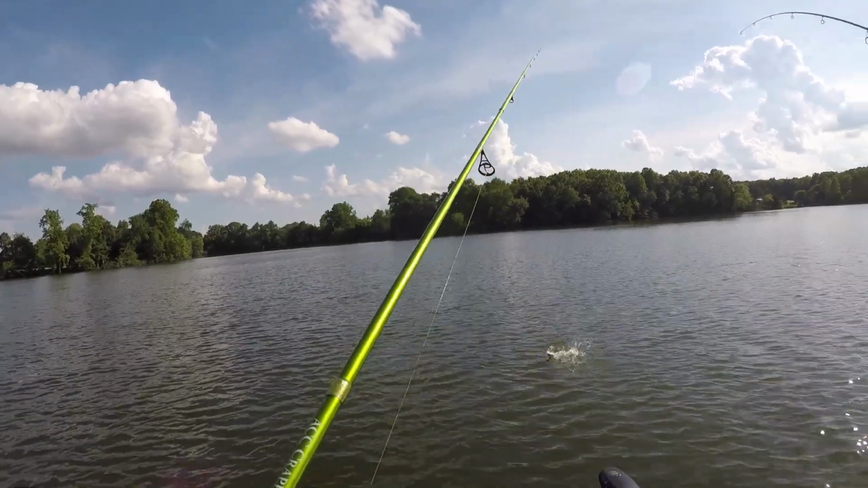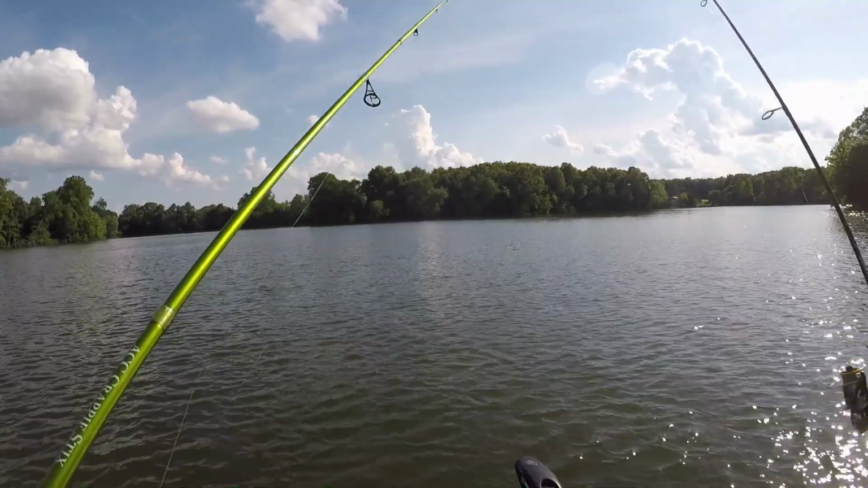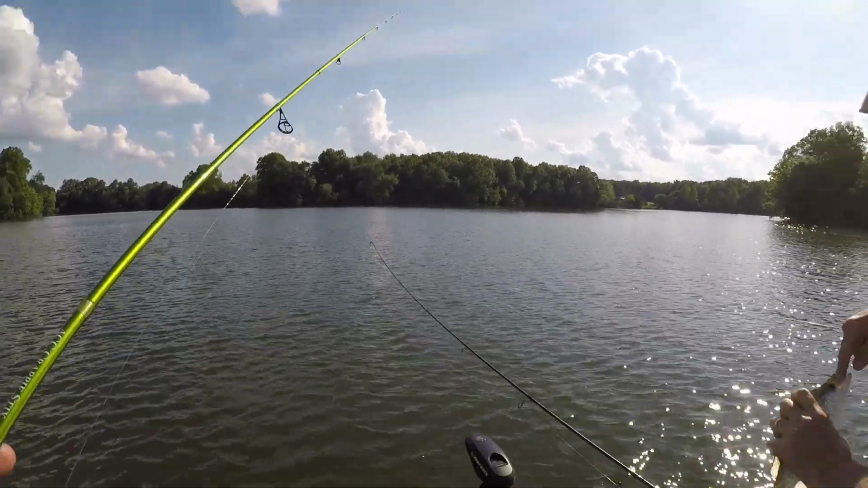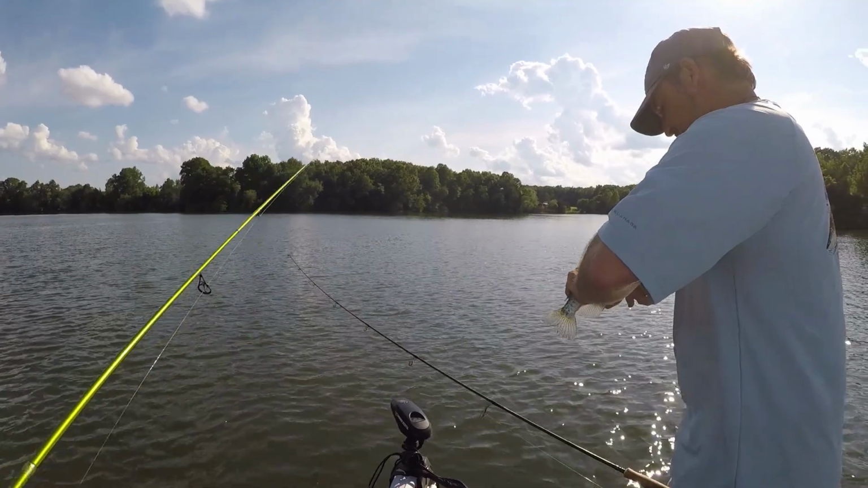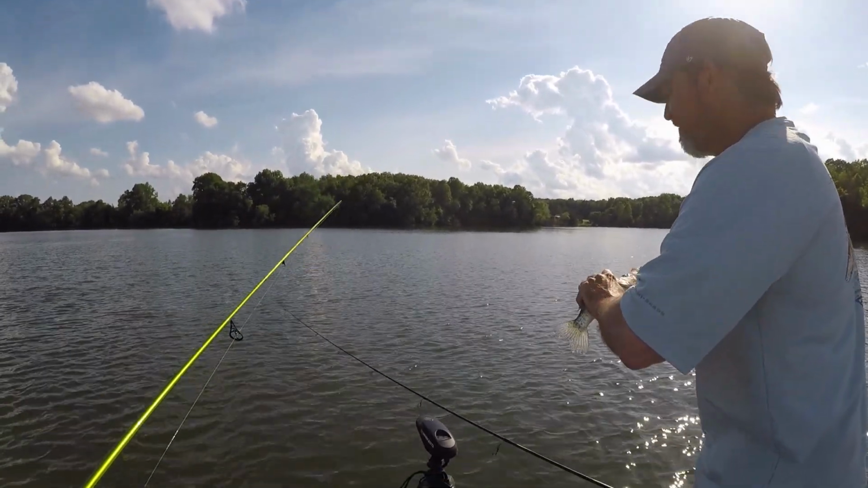Not a big one. There's a crappie. Think he choked it? Yeah. That'll go 10. I ain't got no meat on it.